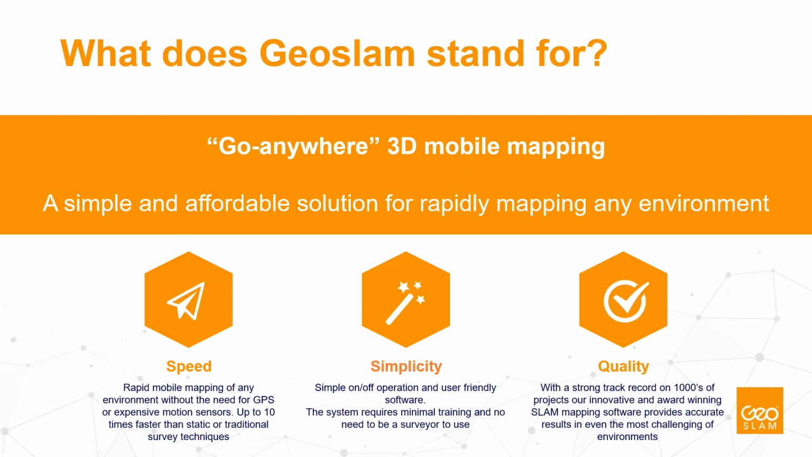Of course, it always depends on the project. Sometimes it could be 20 times, sometimes 5 times. But in general, in typical environments like buildings indoors, we are usually 10 times faster than the traditional terrestrial technologies.